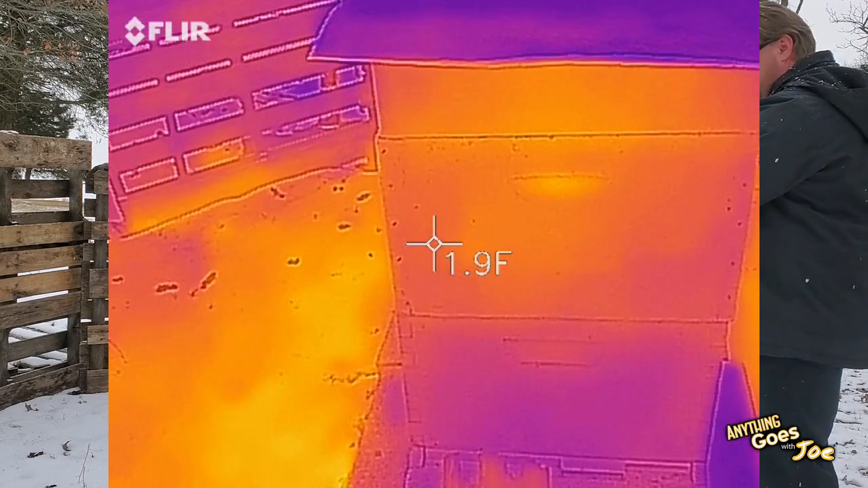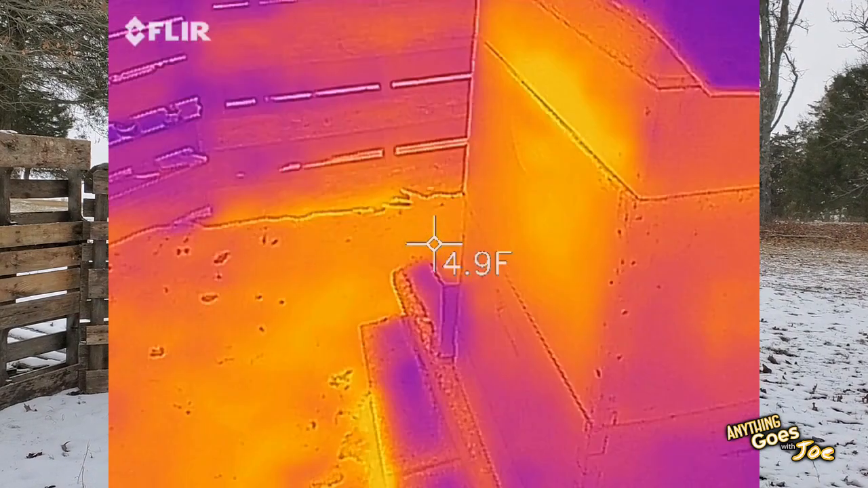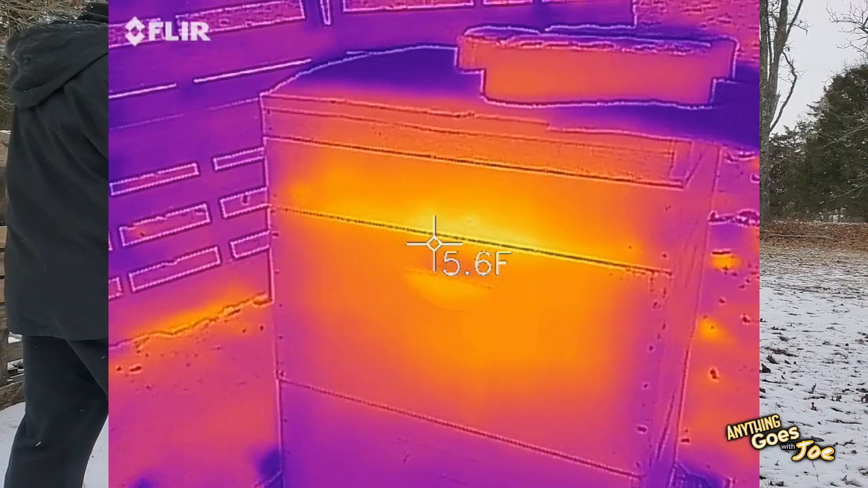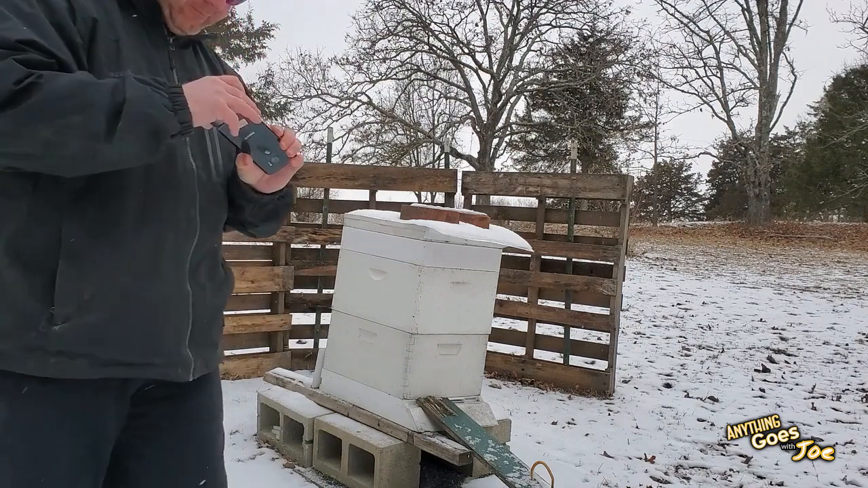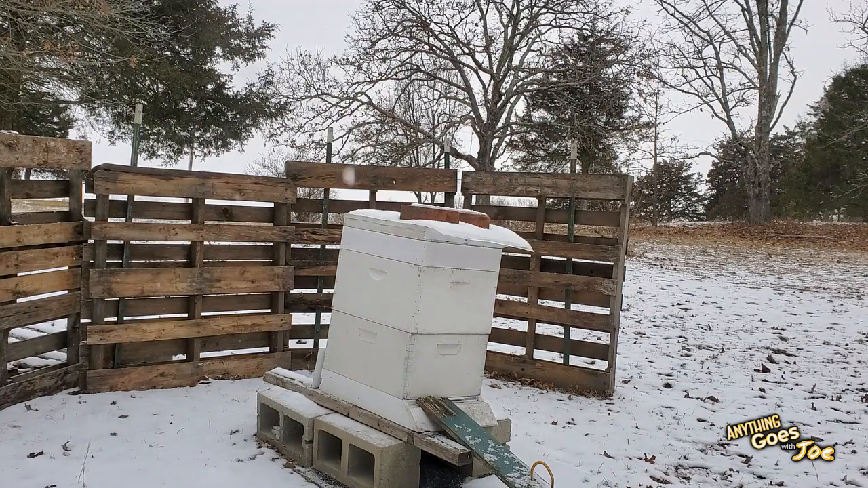I'm going to go ahead and wrap this hive, because it's going to be cold like this for a few more days. I don't want to get that line insulated up there. In fact, it is so cold out here. I really need to get some gloves on.